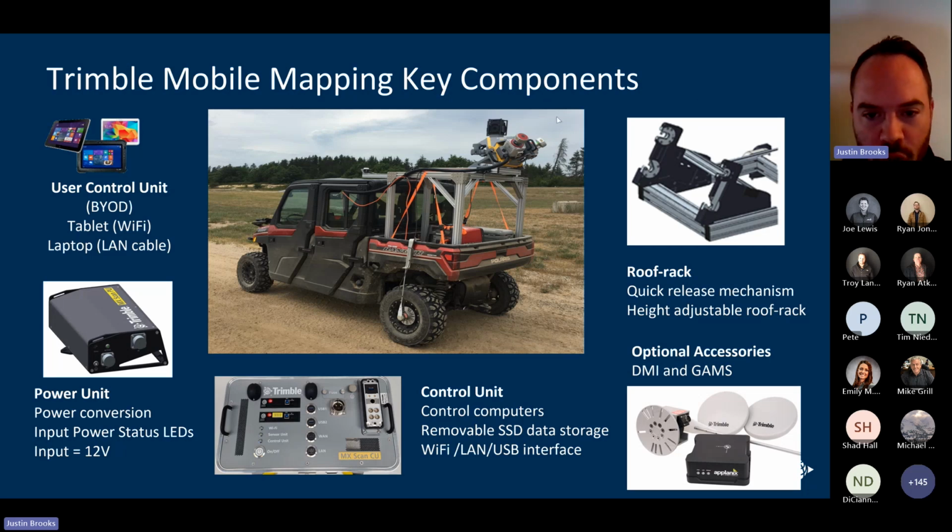So as long as you have 2 parallel bars, you can mount this rack on there, and it has redundant locking mechanisms to make sure that that system isn't going anywhere. Finally here, we say optional, but I do recommend both GAMS and DMI.